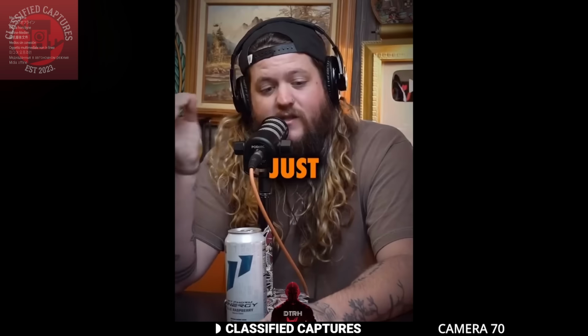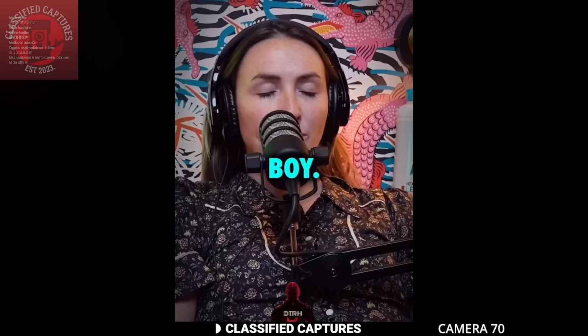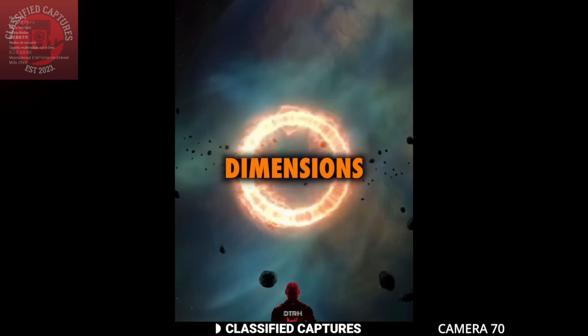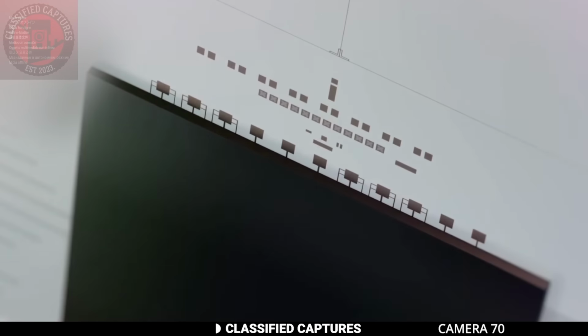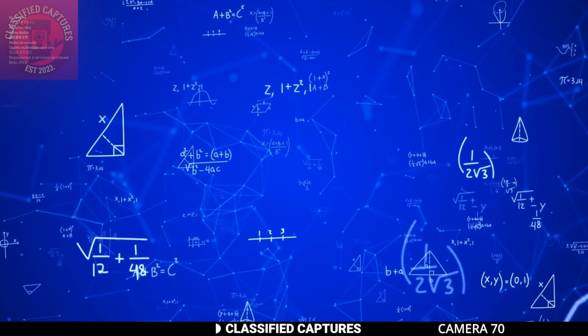Wow. Yeah. There's just these different theories of you're able to receive information from different dimensions. Oh boy. But supposedly the inventor of the quantum computer said that he was able to reach these different dimensions and speak to entities. It's a mind-bending idea, but what do you think? How do you feel about the idea of quantum computers communicating through dimensions?